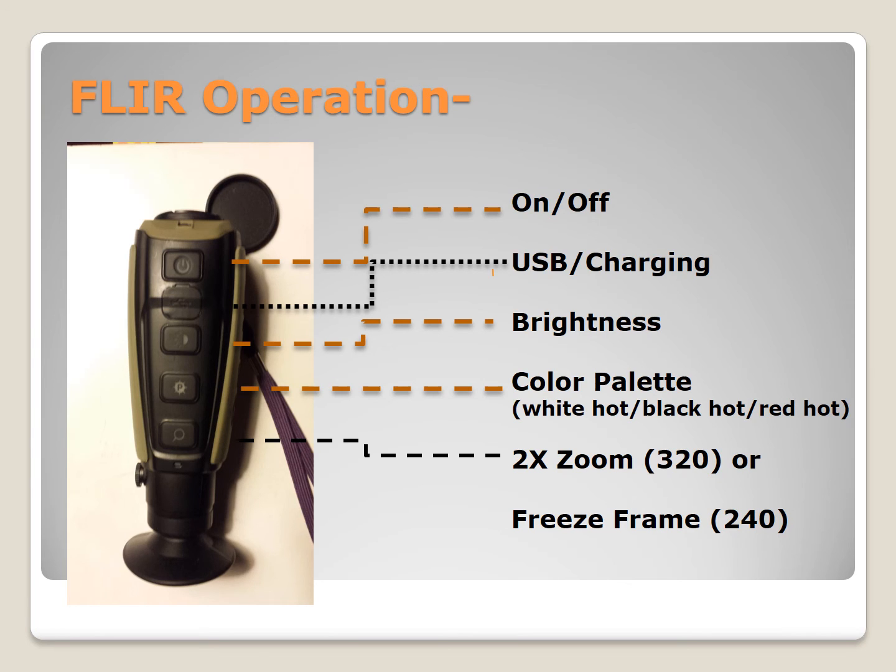So hopefully those videos really gave you an idea of what you will see. It's very clear that these are some powerful images you can see if you have an understanding of what you're looking at. Once you have that in mind, we find ourselves with some very powerful tools that we can use. And they're very easy to use.